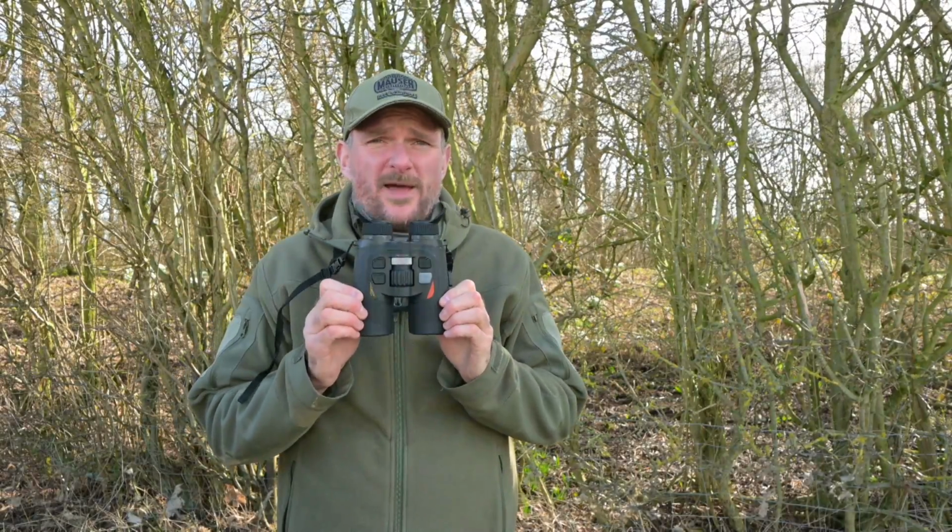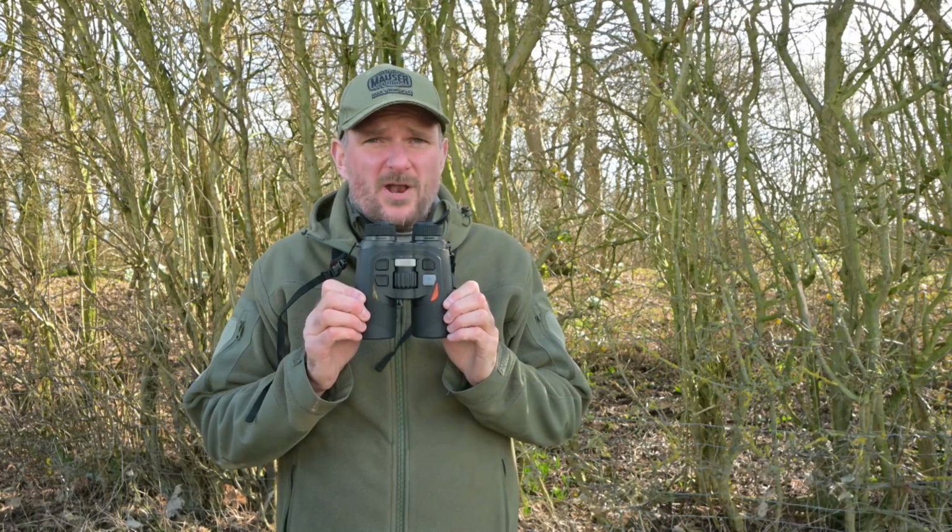This is the latest Nocpix Quest H50R thermal binocular.